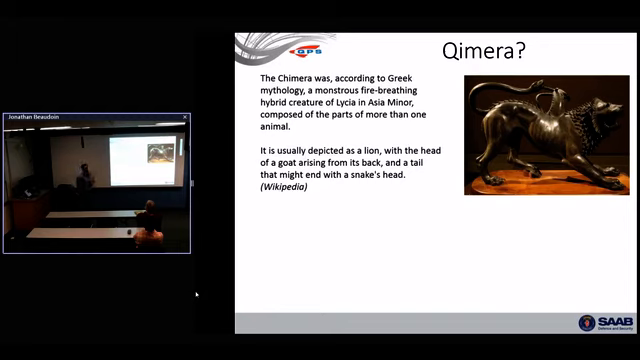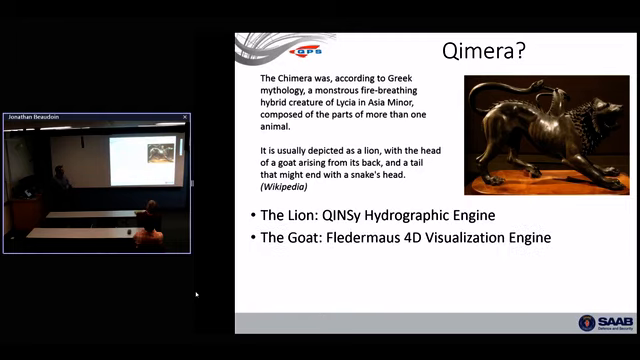When we first started thinking about doing this, we realized we have an awful lot of technology, and if we can just put it together and present a nice and pleasant user experience, we could have something that does this. And really, if I could stretch the analogy a bit, the lion was the Qinsy hydrographic engine. Qinsy is our software product that does acquisition in real time, real-time integration, ray tracing, georeferencing, vertical and horizontal, and it also calculates TPU. There's an engine in there, and we took that engine out, put it on the floor, and said, okay, what can we do with this? This is an amazing piece of tech. We have the Fledermaus 4D visualization engine, which handles large data volumes in an elegant manner.